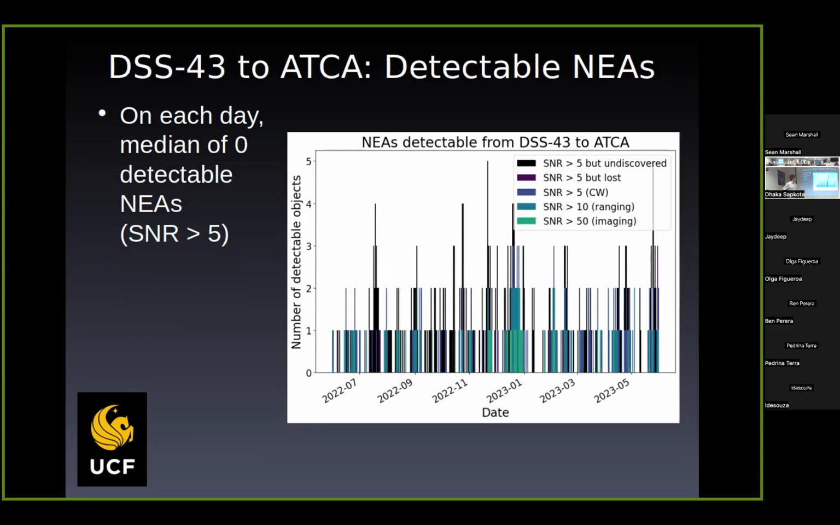All right, same thing for Canberra. On most days, they wouldn't actually be able to see anything. The median, I guess, is 0, close to 1. So on maybe a third to half of the days, they could get at least 1 asteroid. Again, lower transmitter power, so if they had a Goldstone-style transmitter, the numbers would be similar.